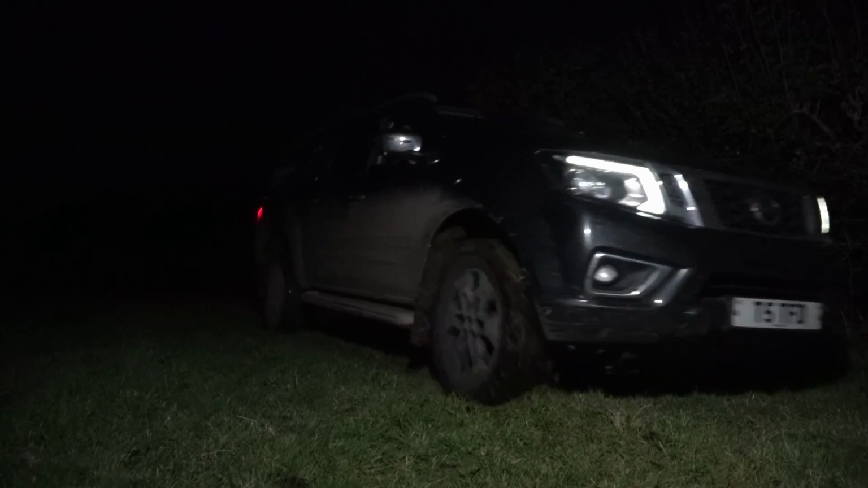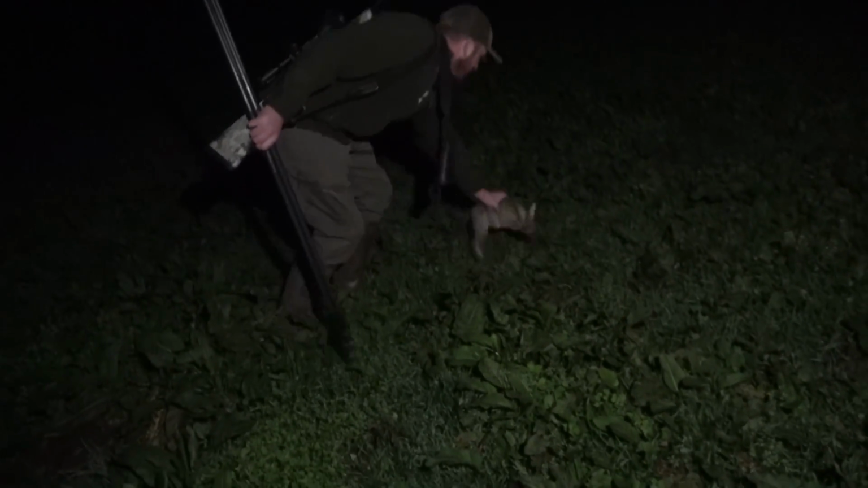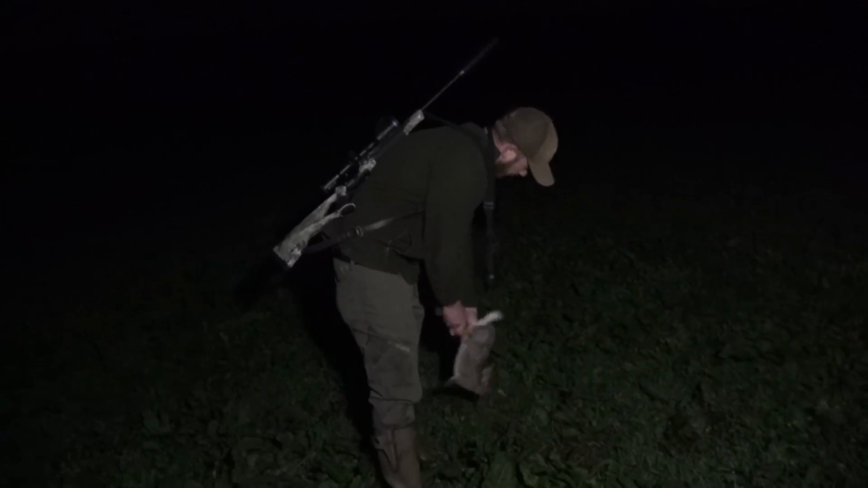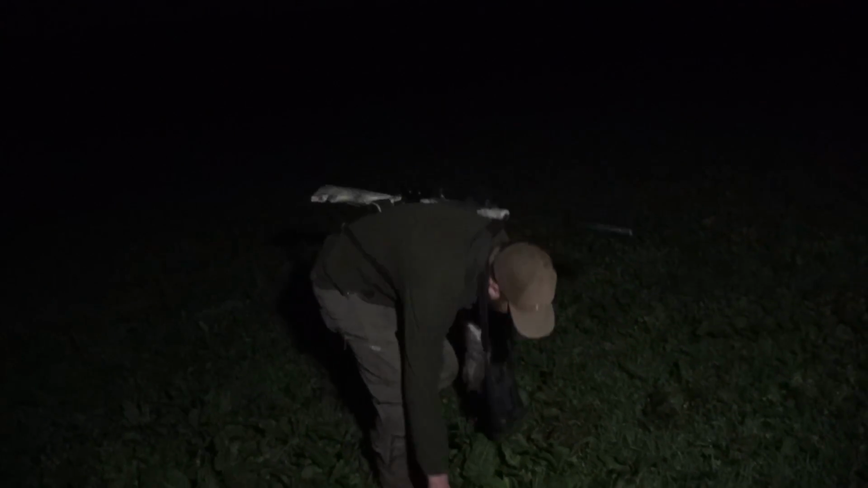Tom accounts for all of the rabbits he shoots, loading them into the back of his truck. One of them is a rare miss, and not a clean miss. He stuns it, so he has to catch it and kill it. Less than an hour's work produces 2 dozen. We've only been in 2 fields, we've had 20 rabbits.